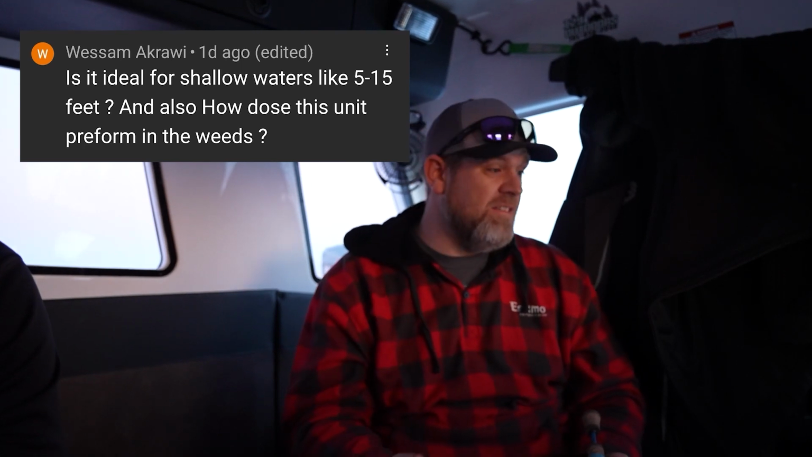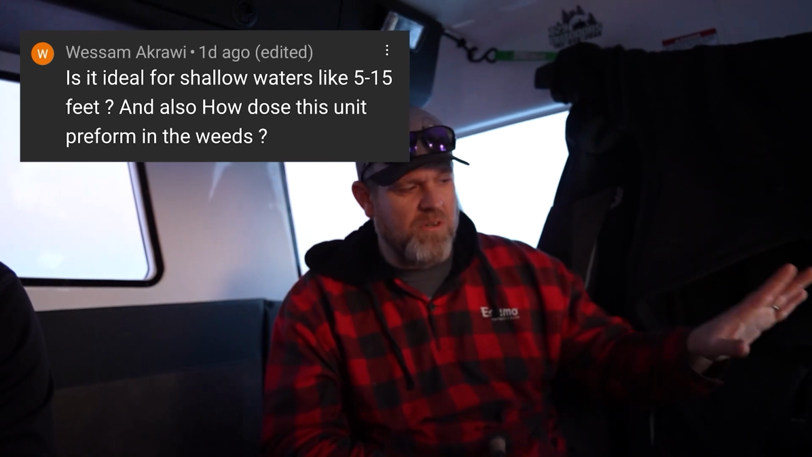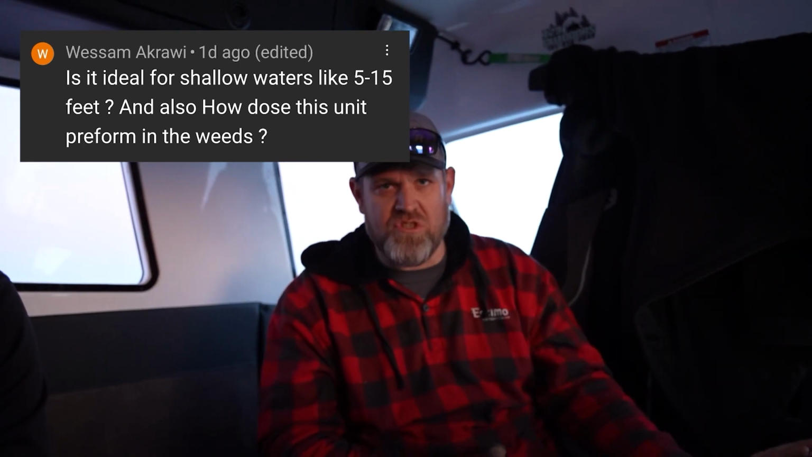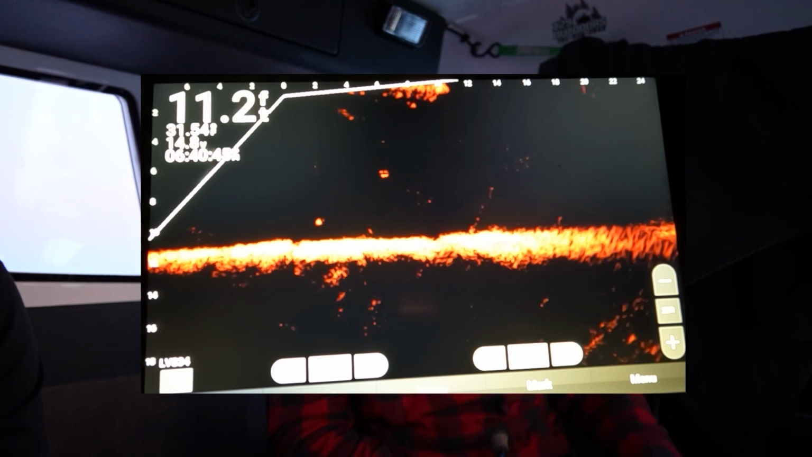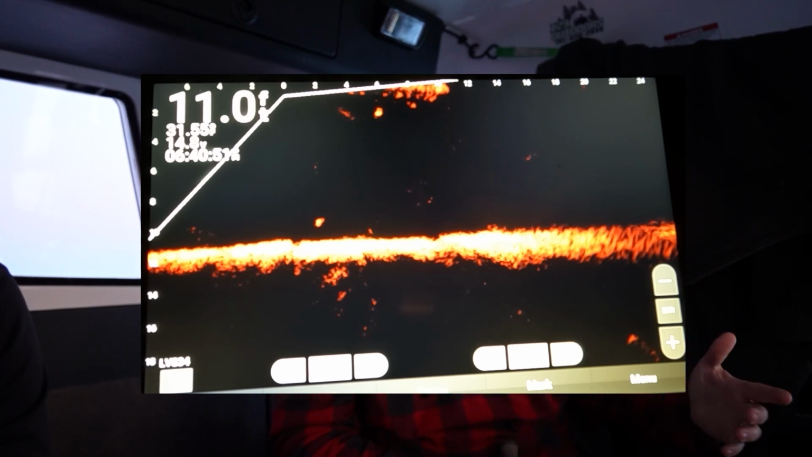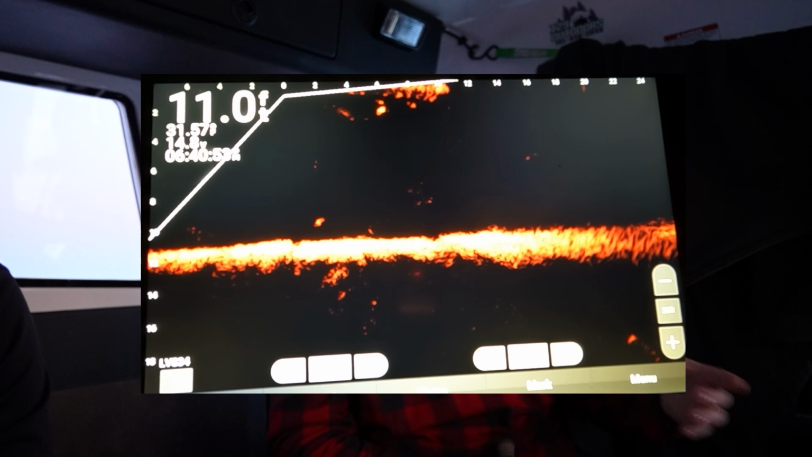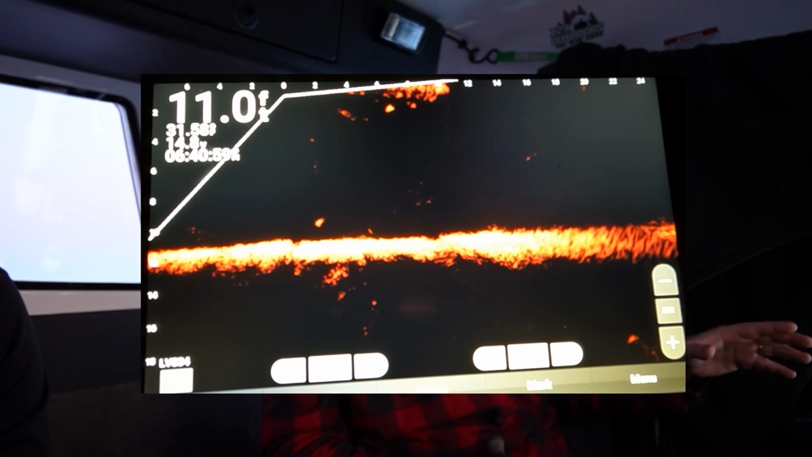Another question we've been getting is, is this transducer usable in 5 to 15 feet? As you can see, we're fishing less than 15 feet. I have not fished it in less than 7 feet, but at 7 feet it worked flawlessly, with the clear picture and everything the LVS34 gives you. I think at 5 feet and under, you're still going to be able to use it. We were utilizing the LVS32 in under 5 feet of water. There's a lot of lakes here in North Dakota that we fish in less than 5 feet of water. So yes, under 15 feet of water. I have not fished under 7 feet of water, so I can't personally attest to that.